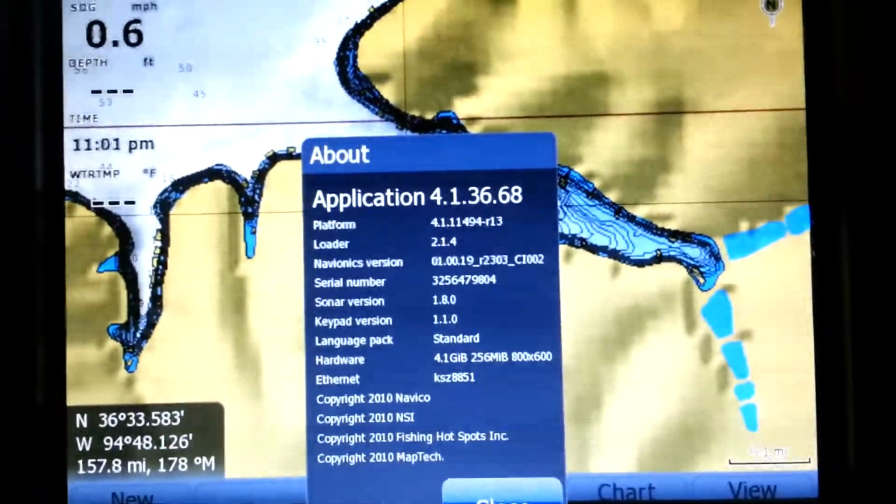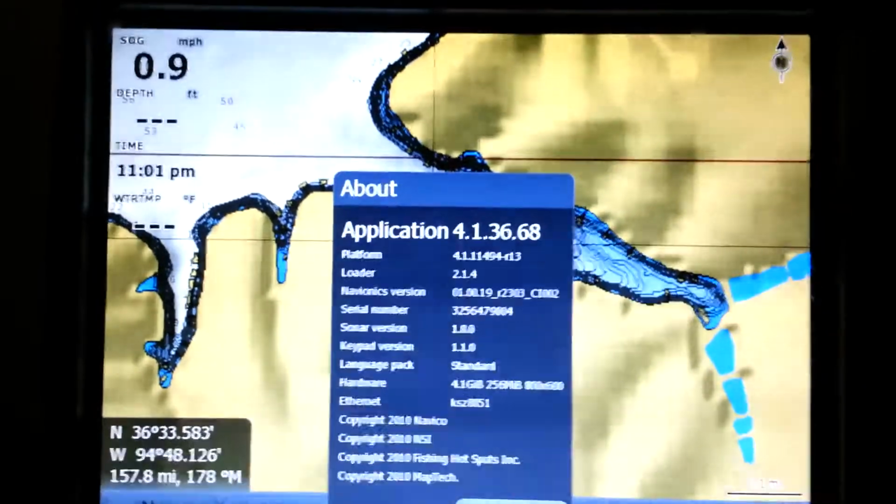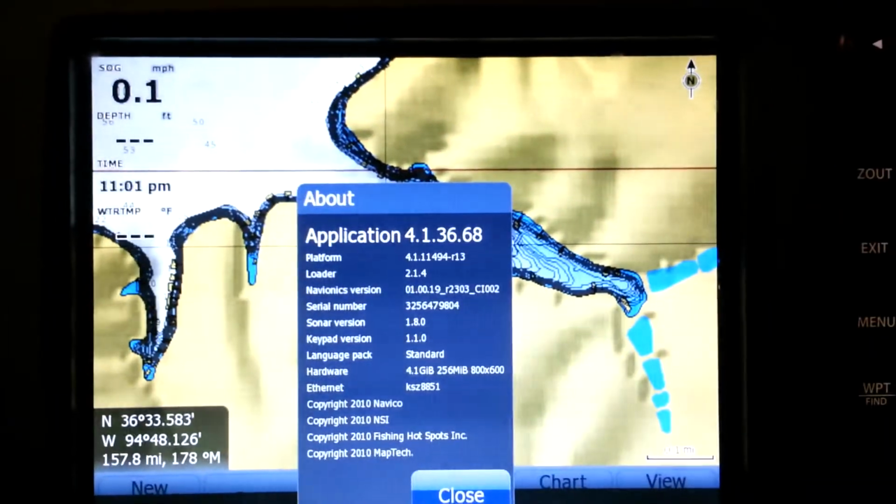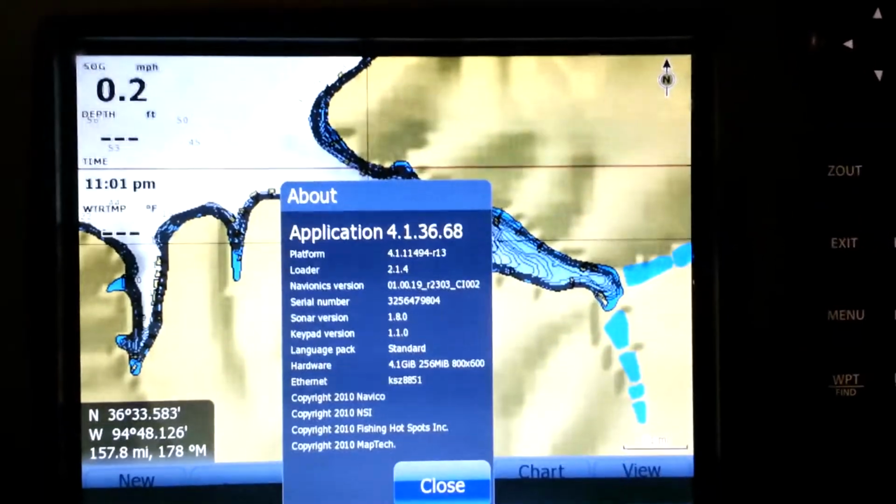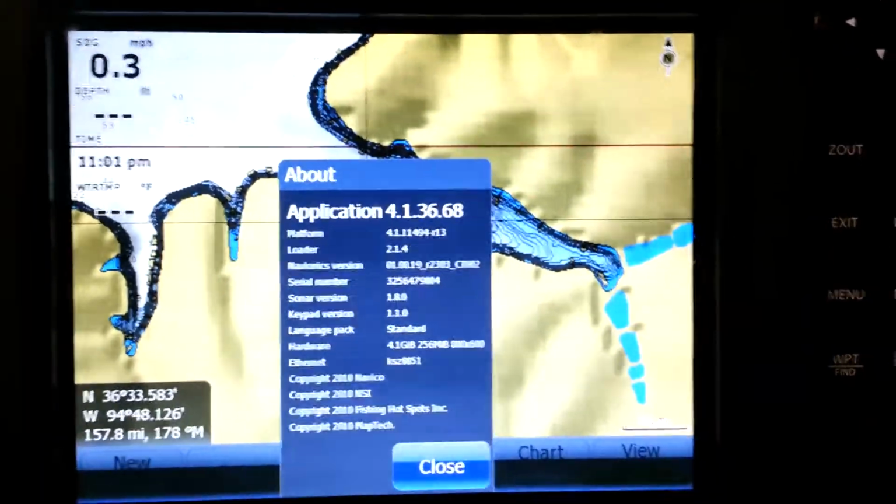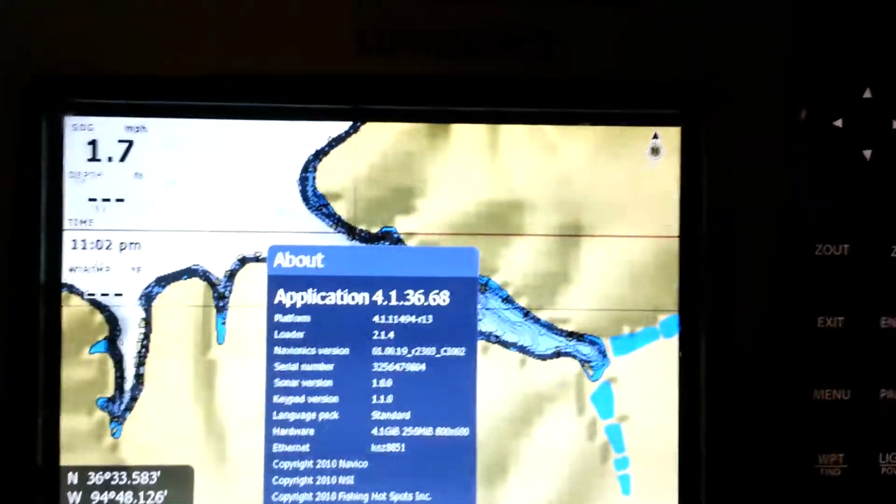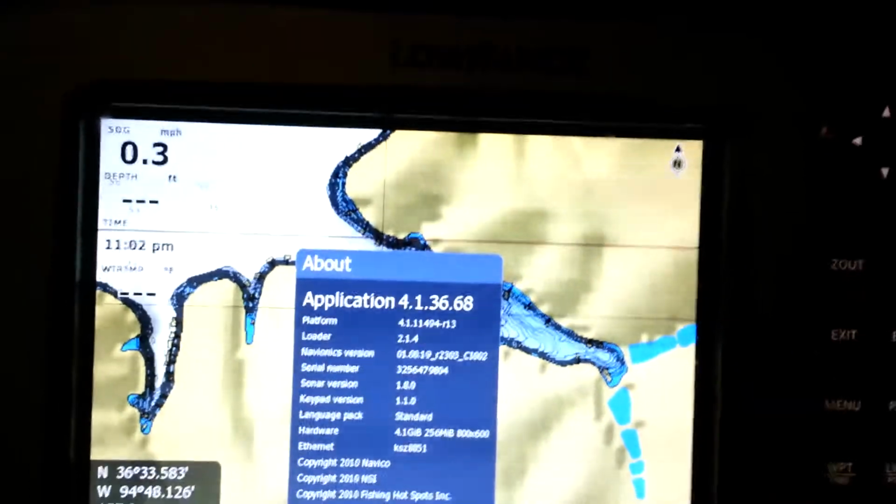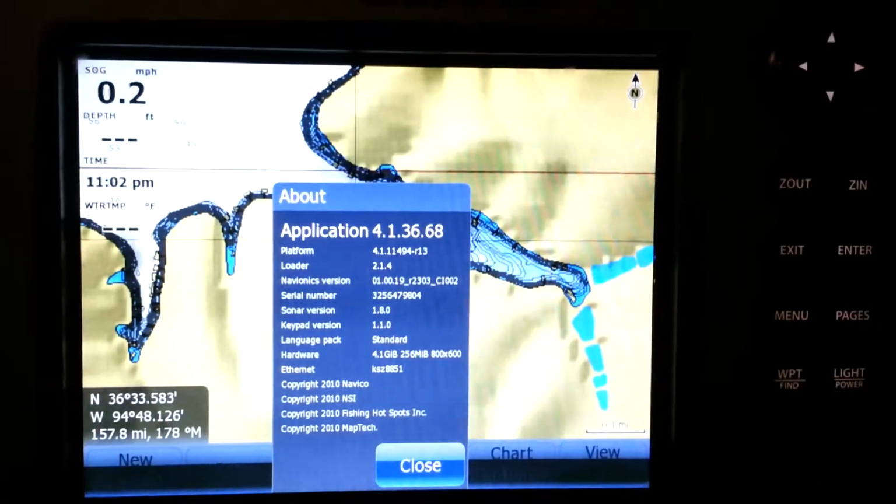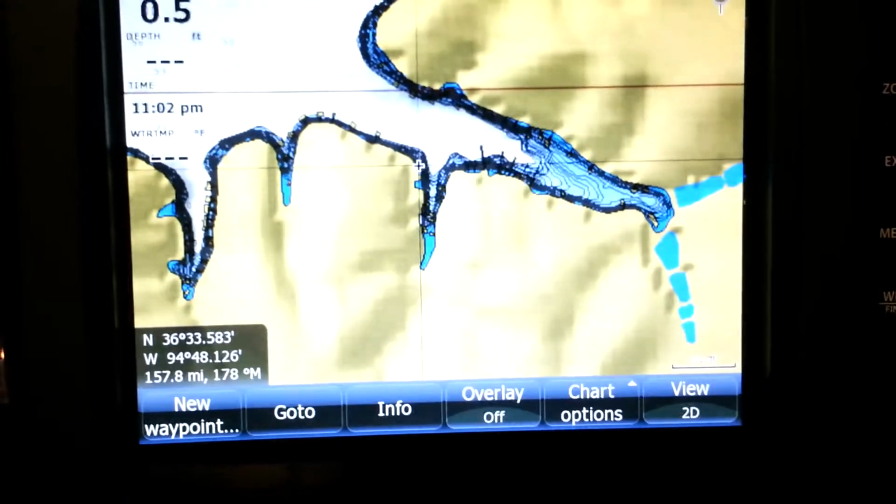I'm doing a quick Lowrance video about the water level offset that you can kind of do on Lowrance as well as it'll let you. I've got the HDS1, HDS8 and a Gen 1, and that's the software latest version I've got.